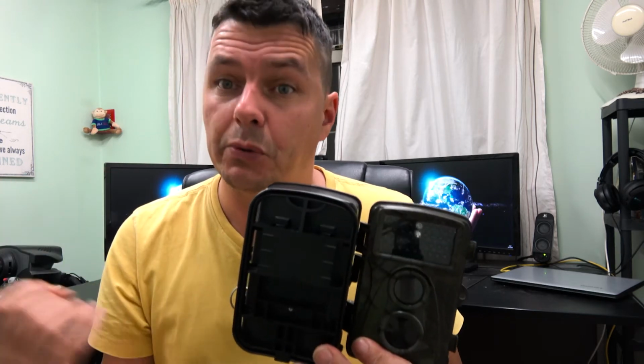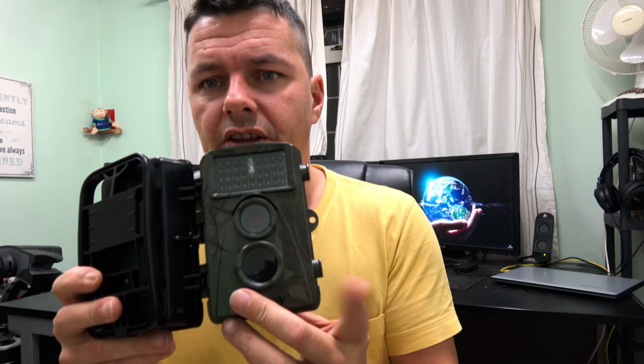What else have we got in here? The sensitivity of the motion, the PIR sensor. So, you know, if you've got lots of little small things moving around, you don't want videos of that, but you want a large animal to trigger it, you can do that. It just goes on. This thing is just amazing. You can tell it when you want to record from. So between certain hours only work. It's just mental, absolutely mental.